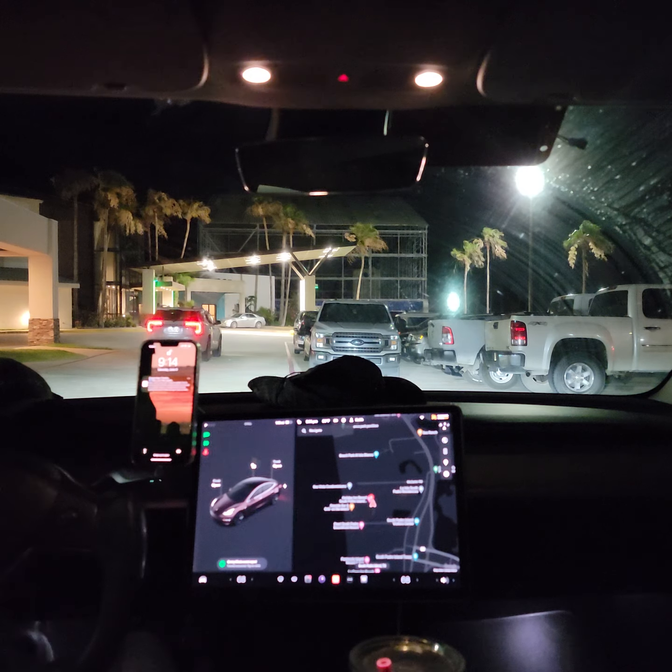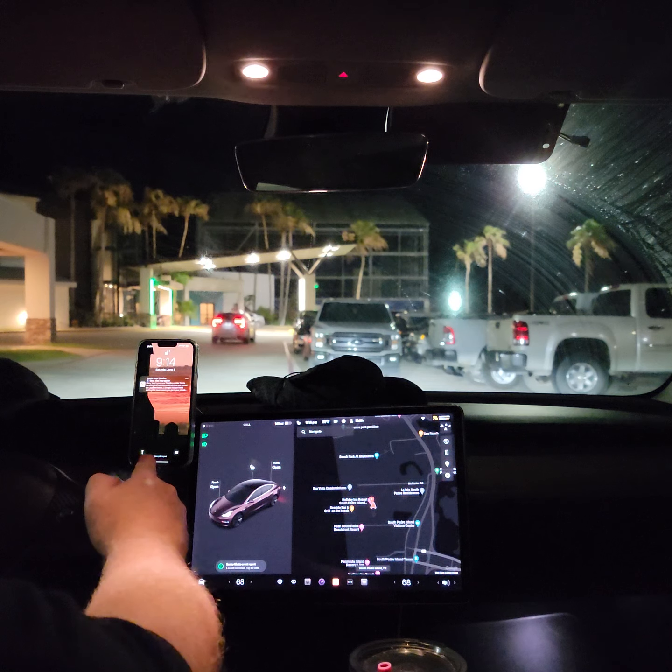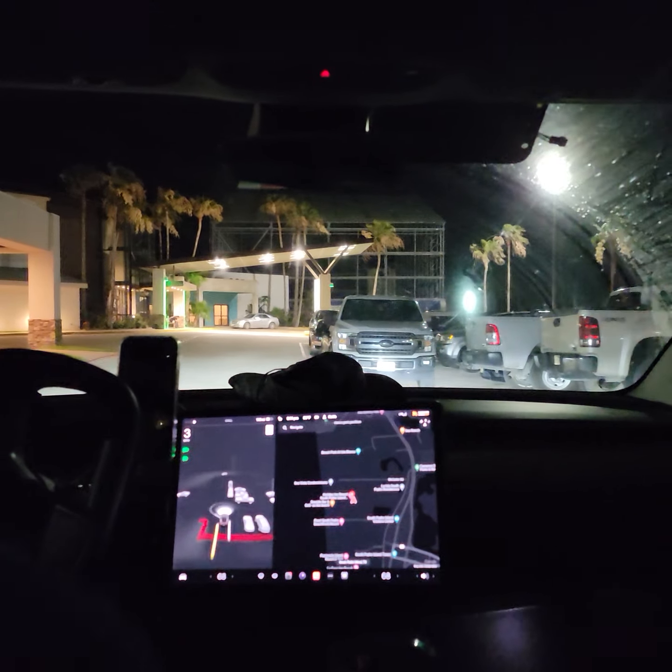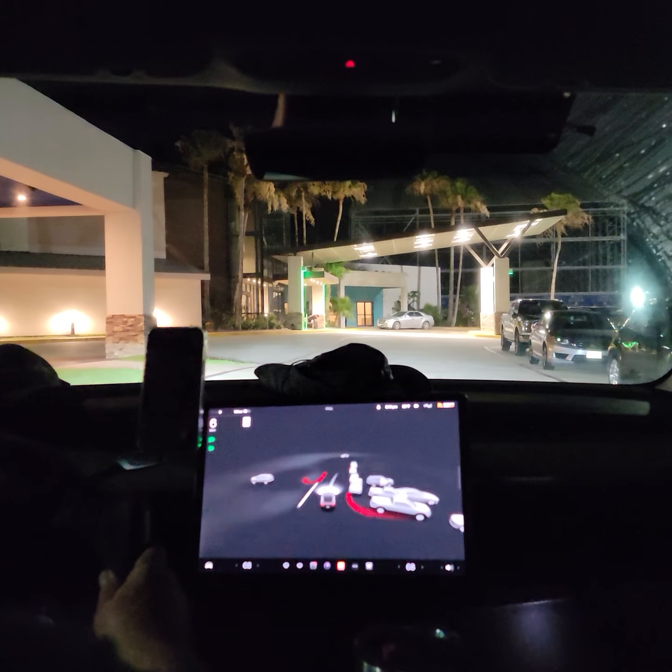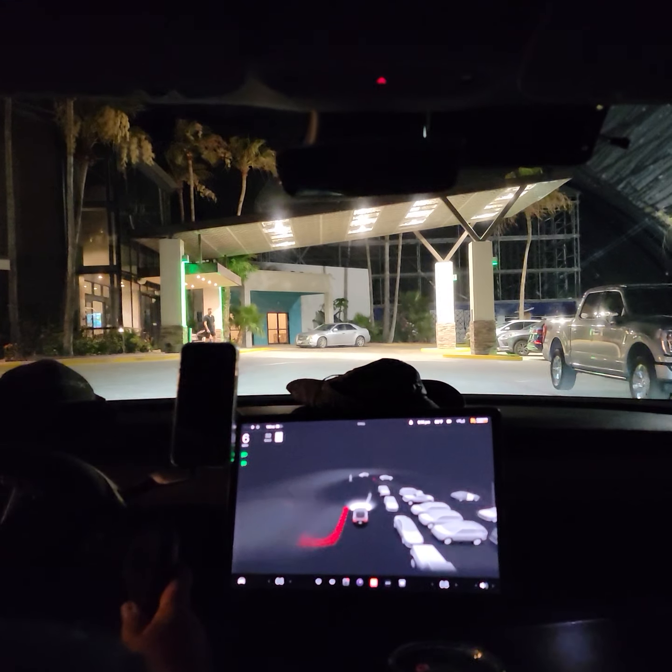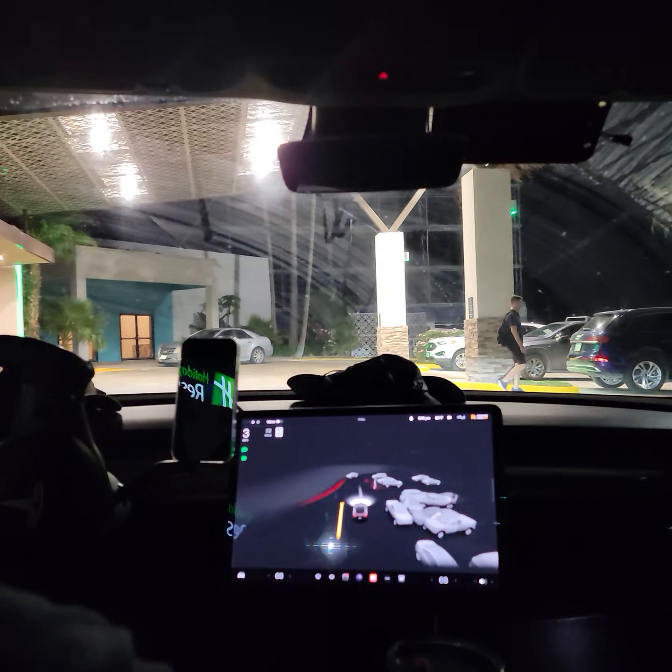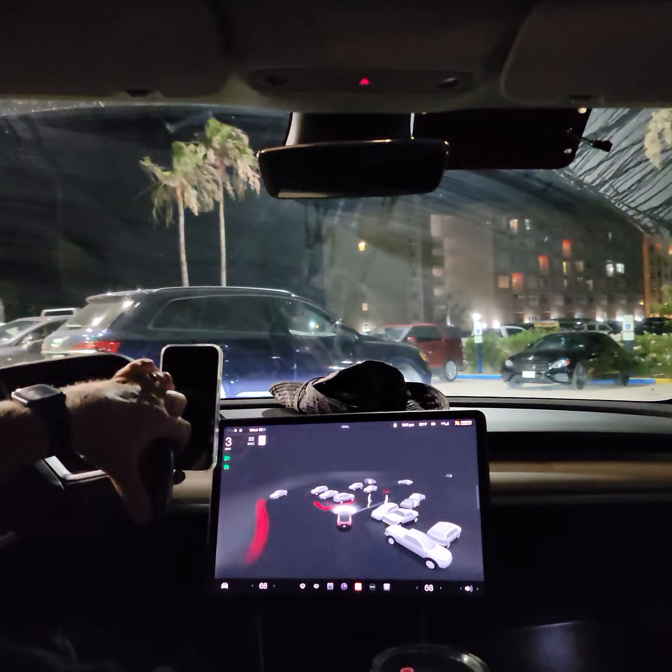Just taking the full self-driving for a little test. Not going to set a destination yet. Let's see how well the visualization's working here. It is picking up people a lot easier, and obstacles definitely showing a lot more of the environment.